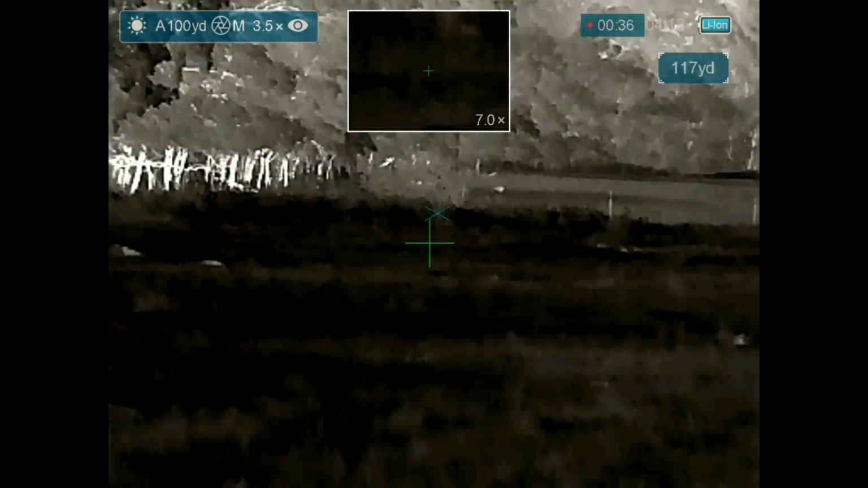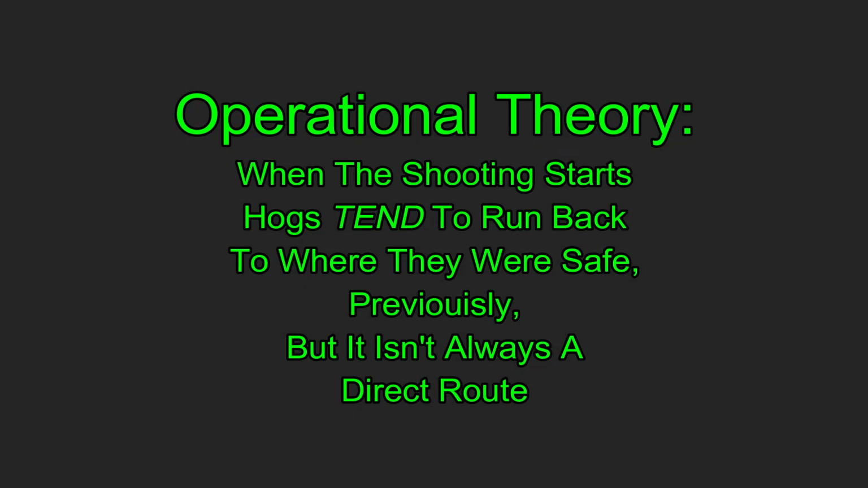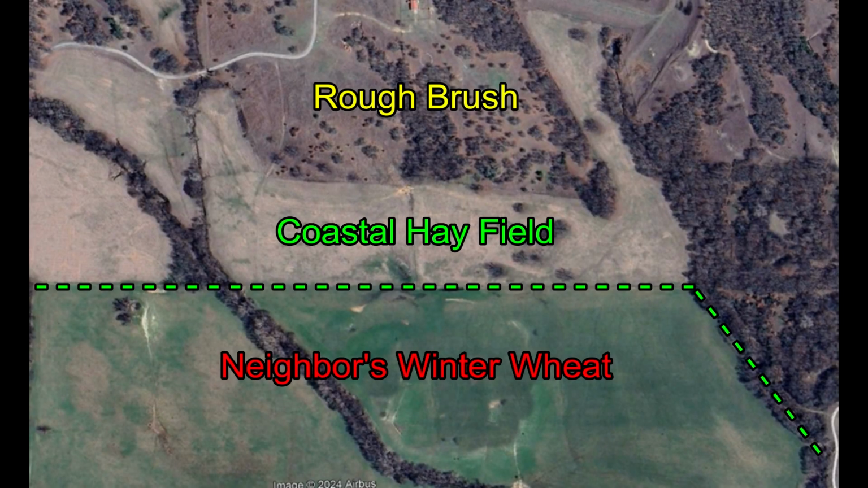I'm going to backtrack a little bit and talk about an operational theory that we use quite a bit, and that is that when the shooting starts, hogs tend to run back to where they were safe previously. But it isn't always a direct route, and this is going to come into play with the next hogs that we come across. Now, you've already seen the neighbor's winter wheat field at the bottom of the screen.